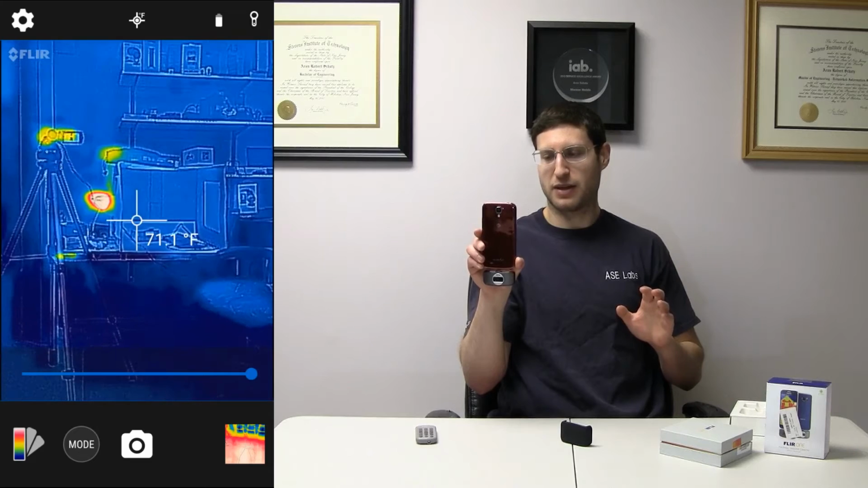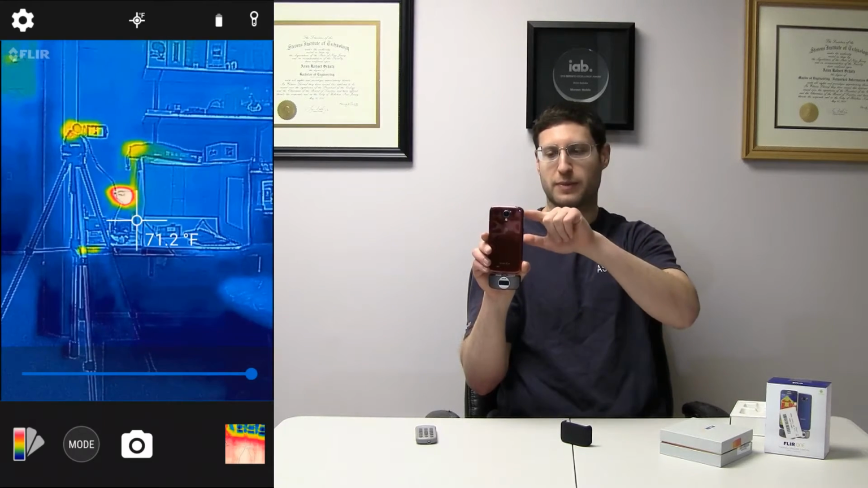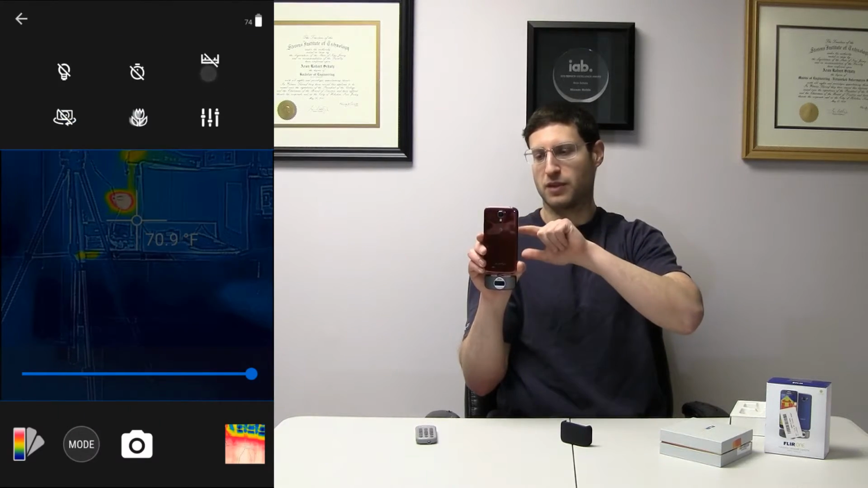You can use whatever color scheme that you want. I like the rainbow one, whatever floats your boat. But again, whatever's in the frame is whatever the relative temperature scale is going to be. Let's say you don't want that to happen. Let's just say whatever's in this frame right now, you want it to be the scale. That's what this does. Once you turn that off and you move it around, that's going to keep the same temperature scale regardless of whatever's in the frame.